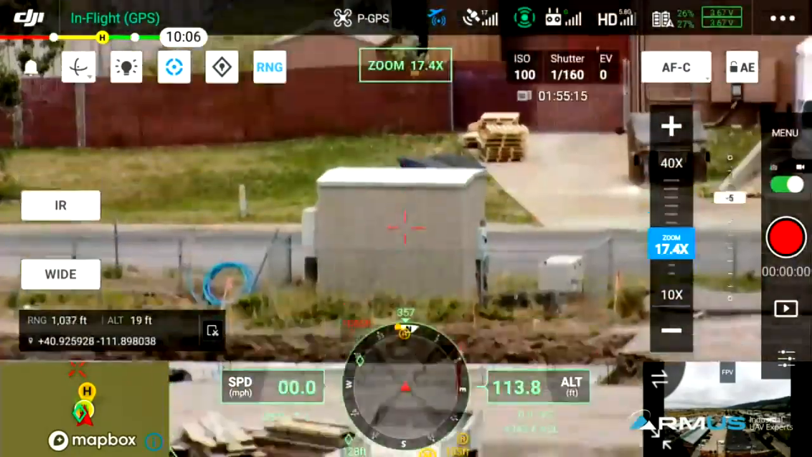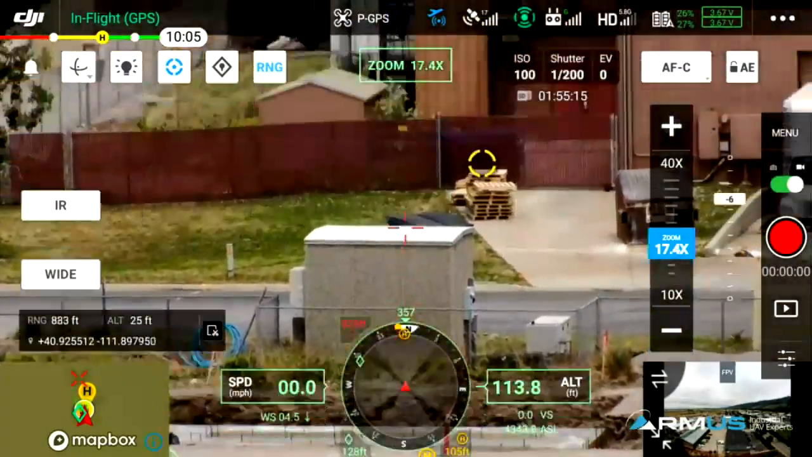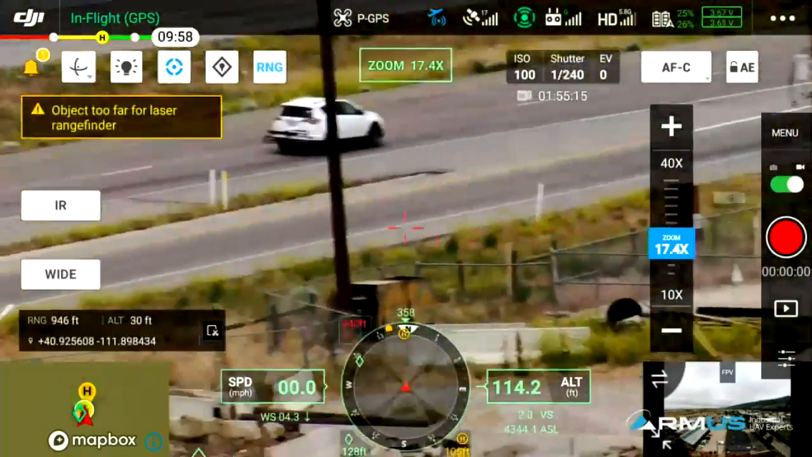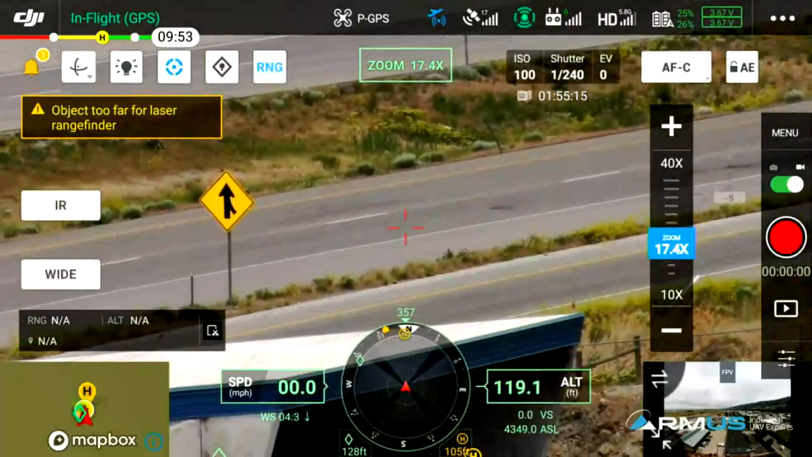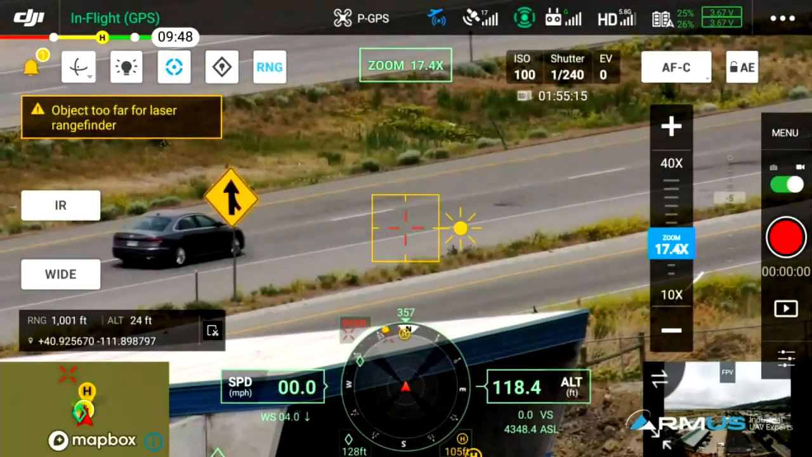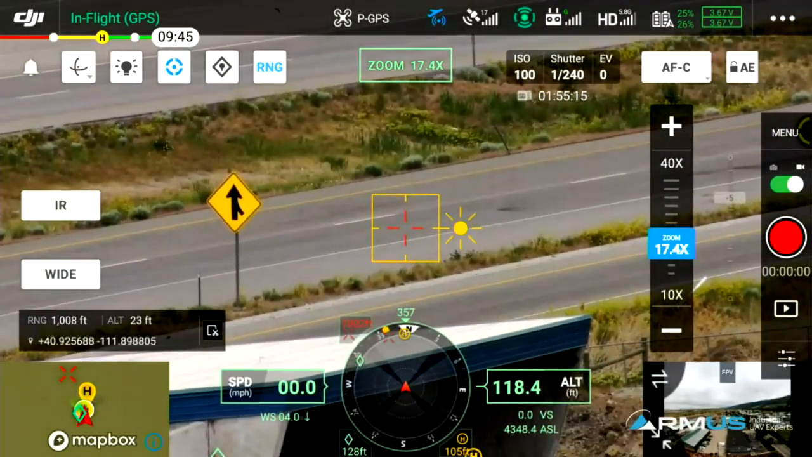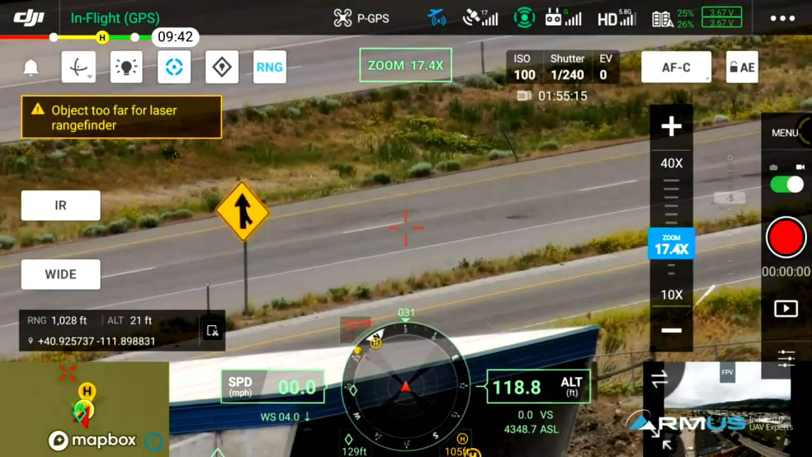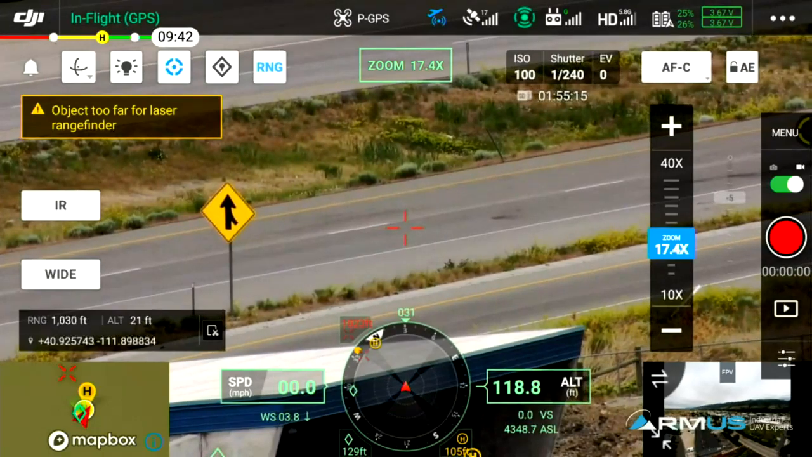As far as anything moving fast or vehicles moving fast, we're staying stationary. That's the other thing: we're staying stationary with the tracking feature here. If you were to move along with it, you'd probably have better success keeping it in view the whole time. We're not very high, only 100 feet in the air.